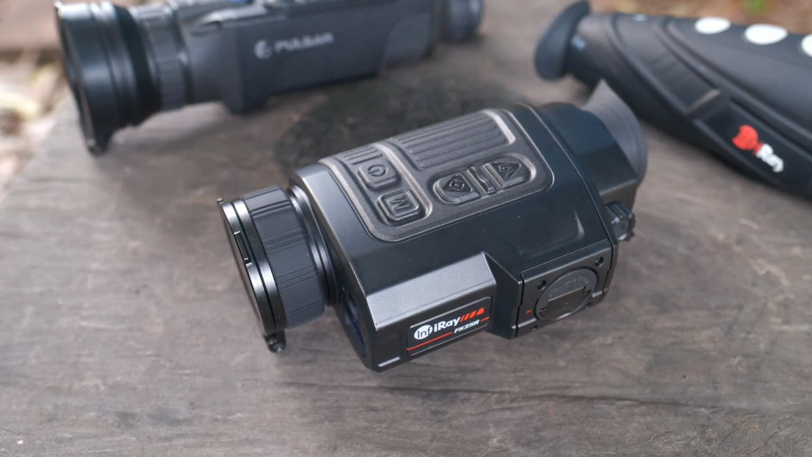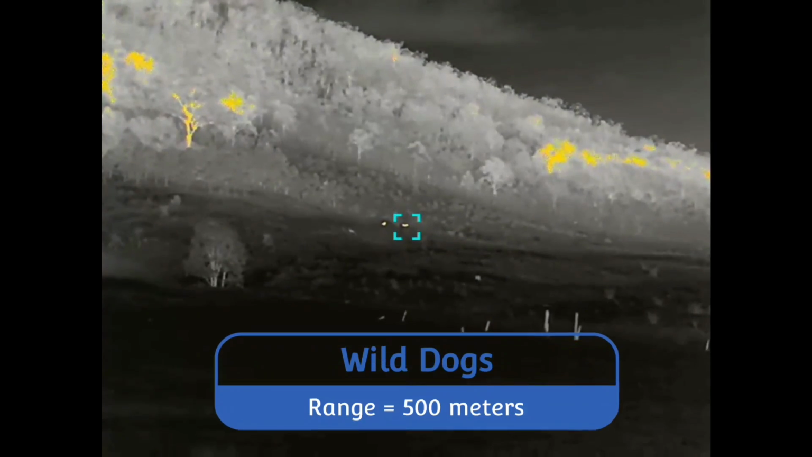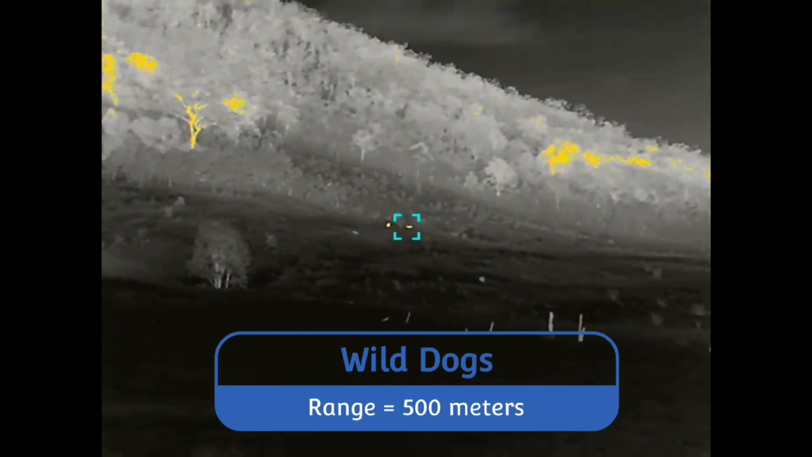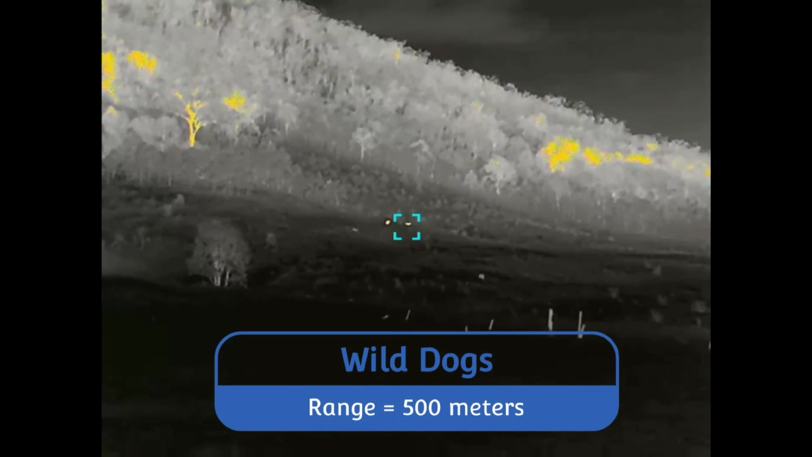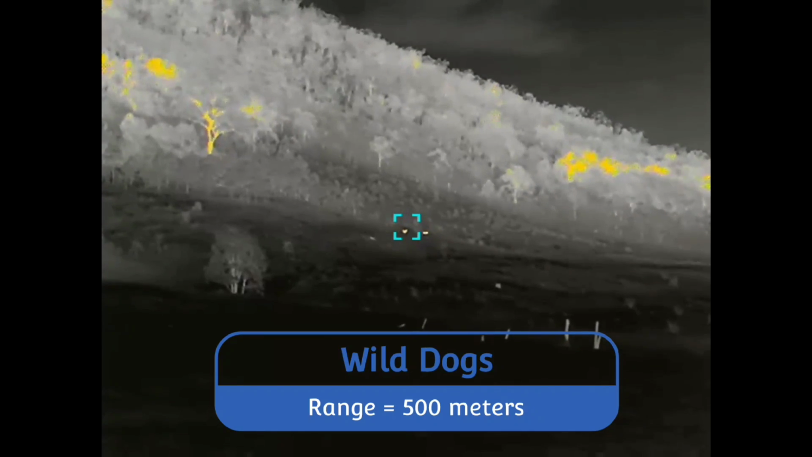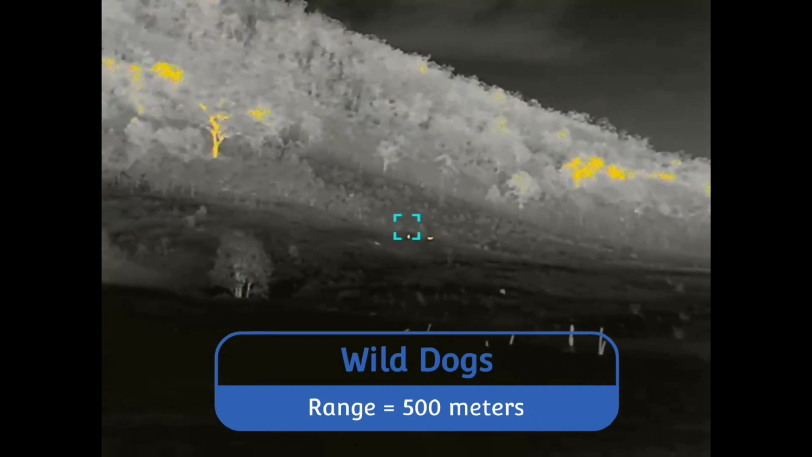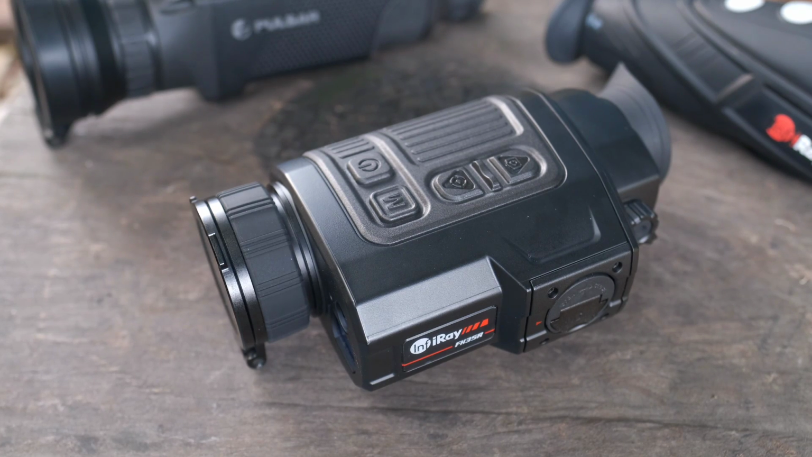Larger animals, you will ID further out. I had 3 wild dogs howling at me from about 400 or 500 metres one night. As they moved, I knew what they were, but stationary, you can't tell what it was at that range. Could be a kangaroo, it might be a hot broken off old fence post or a rock, but that's just how it is with thermal sometimes, depending on the quarry and your environment.